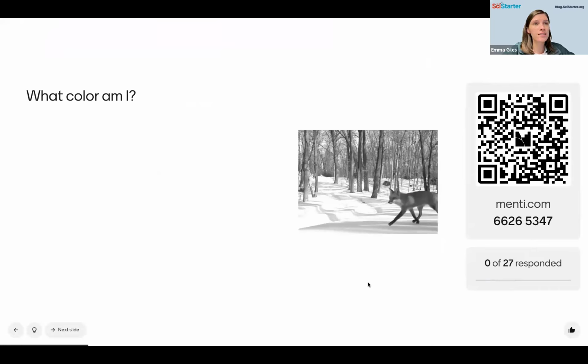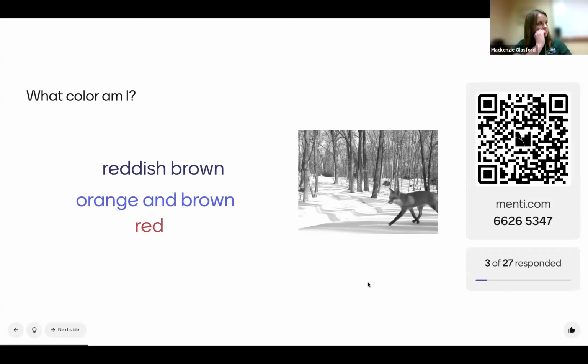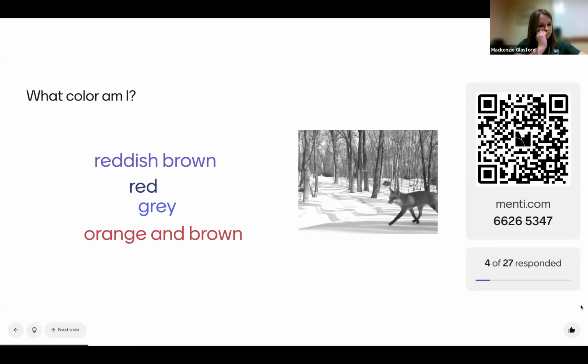Okay, all right, this is another Menti. Go for it. It's a little fun brain break based on these images. We have taken the color out and are curious what you think the color of this animal is in real life. So go ahead and add. You can add multiple colors too. Is it purple? That would be cool. Orange and brown, red, gray, reddish brown.